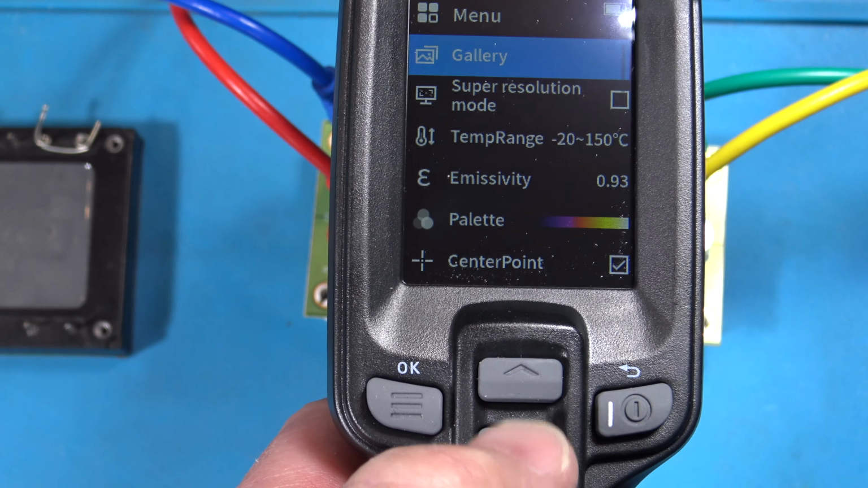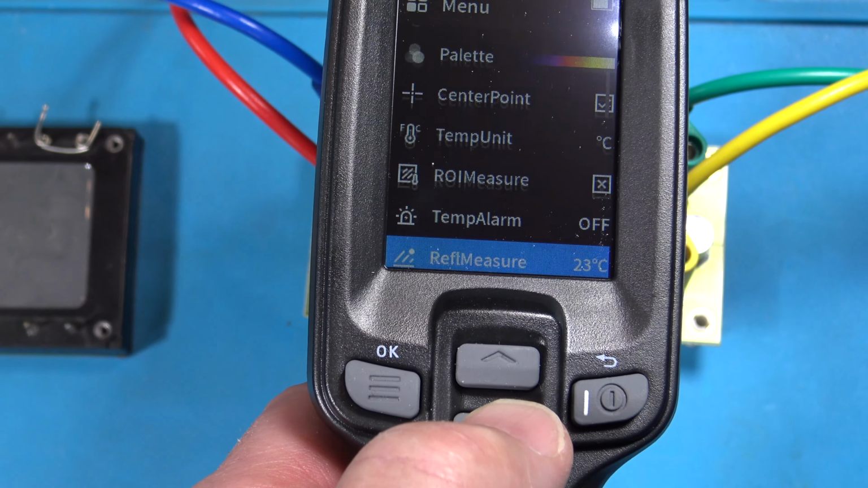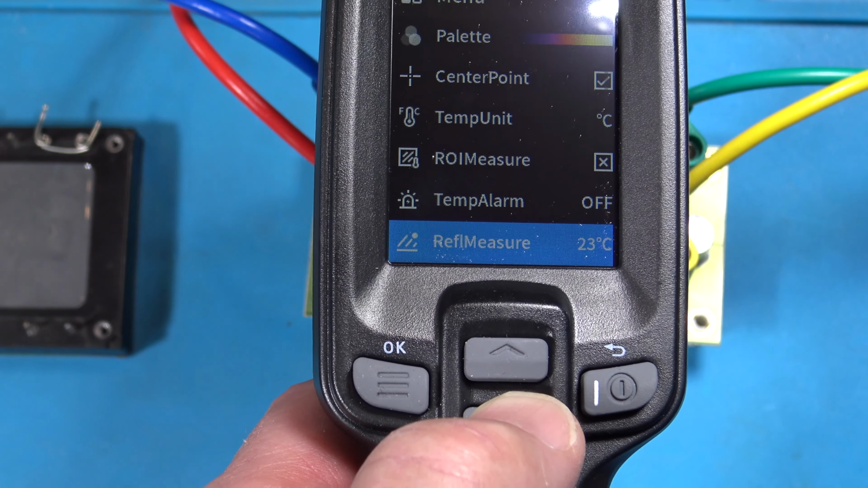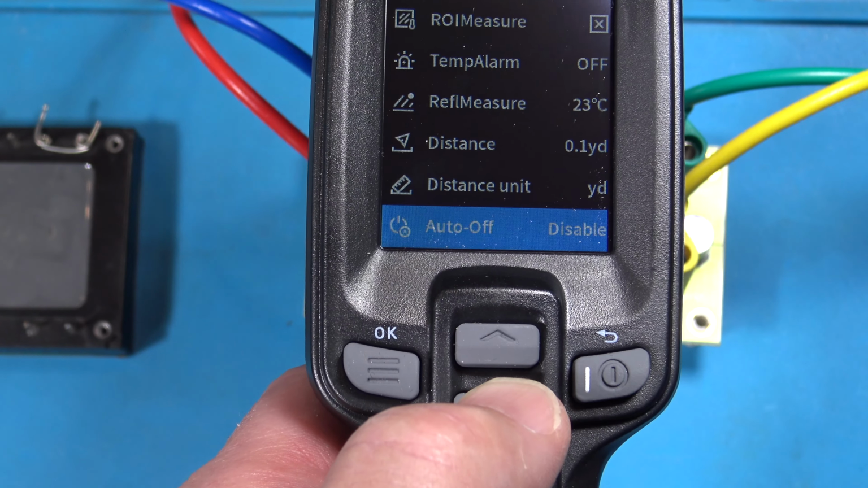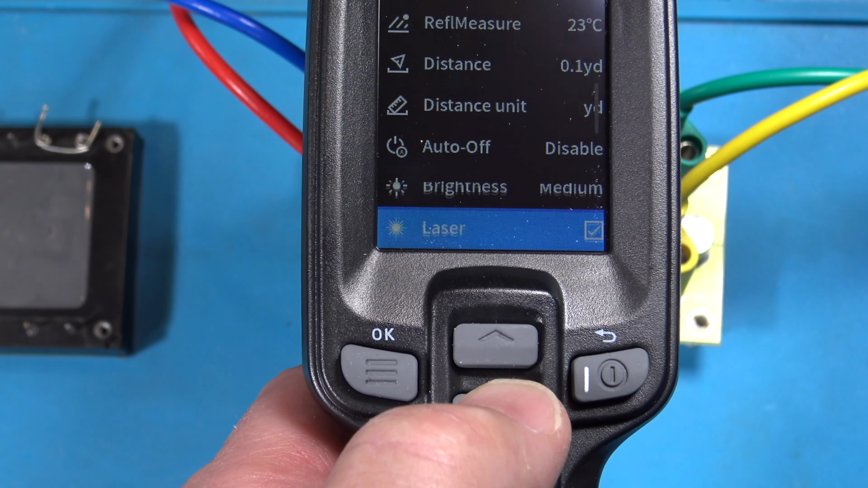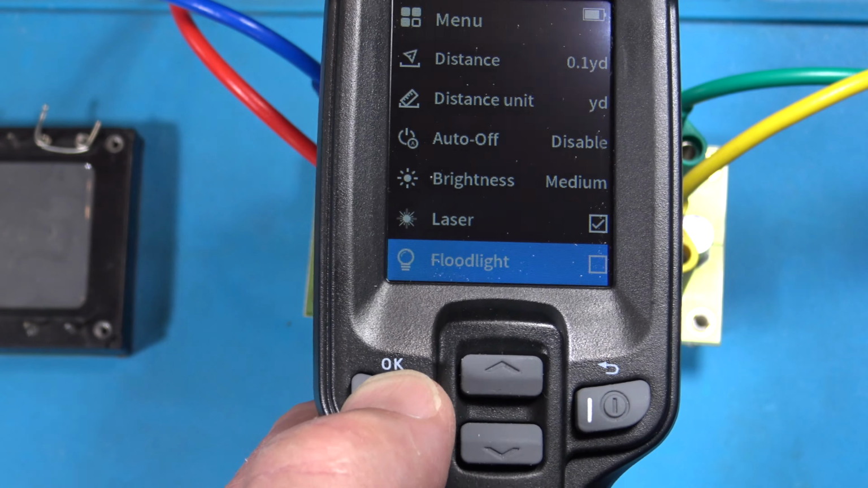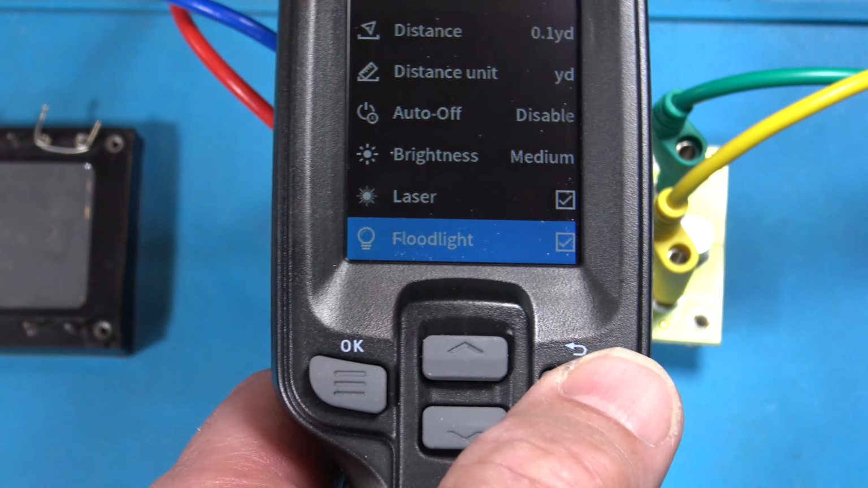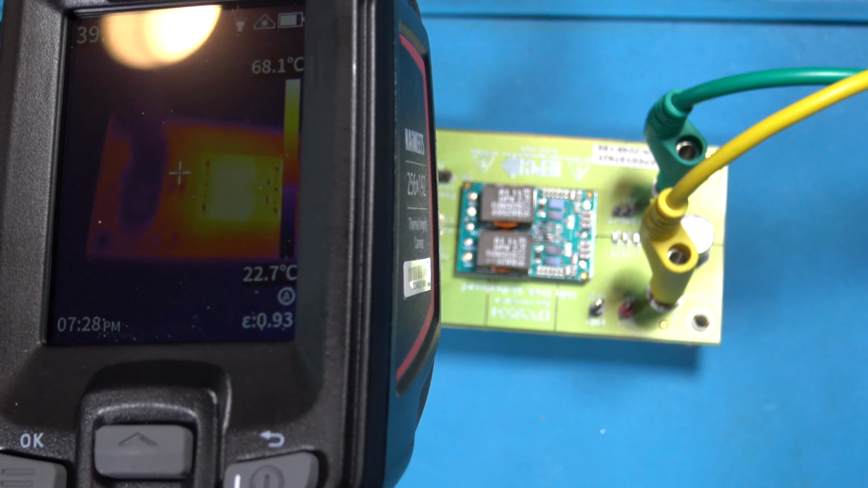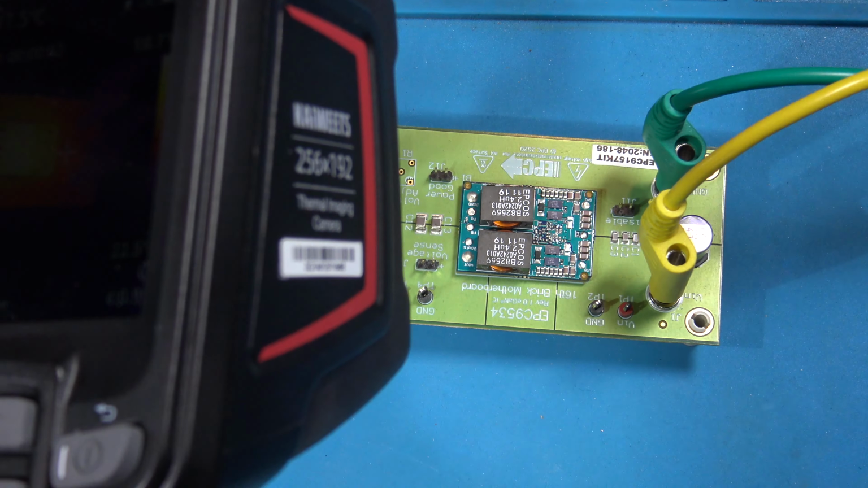Okay, so if I go back to menu and we turn on, let's turn on floodlight, okay? Let's turn that on. Now check this out. This is kind of interesting. When I hold it down, it'll turn the floodlight and the laser on.